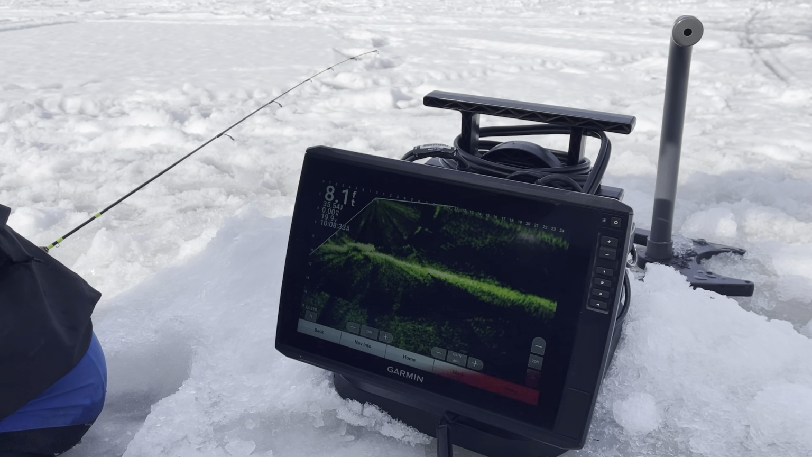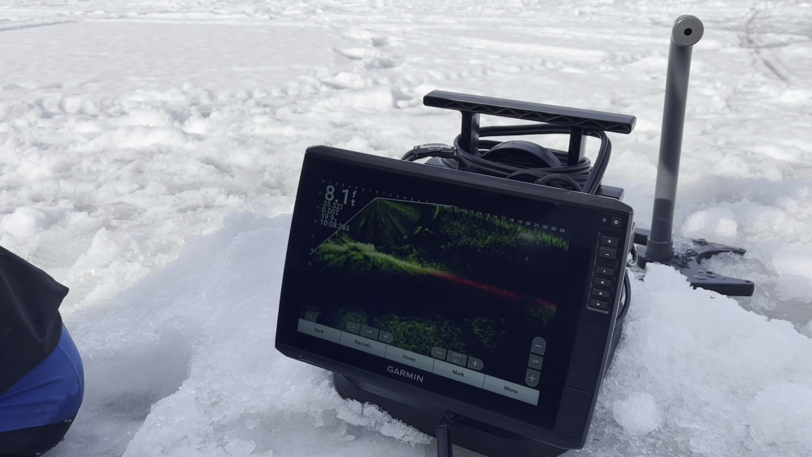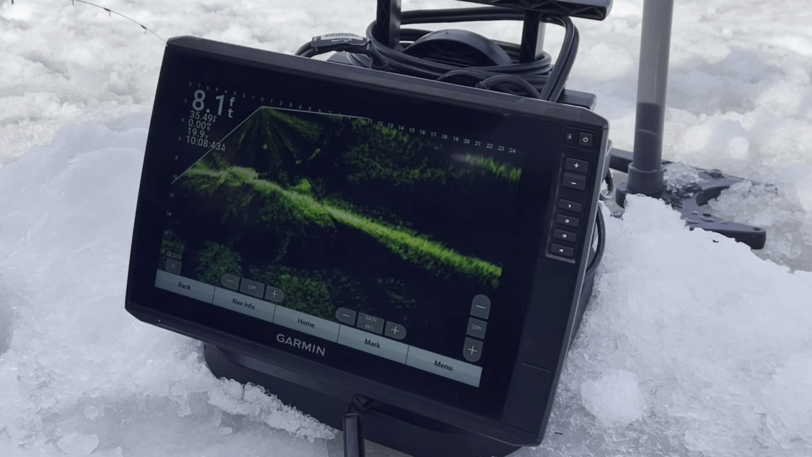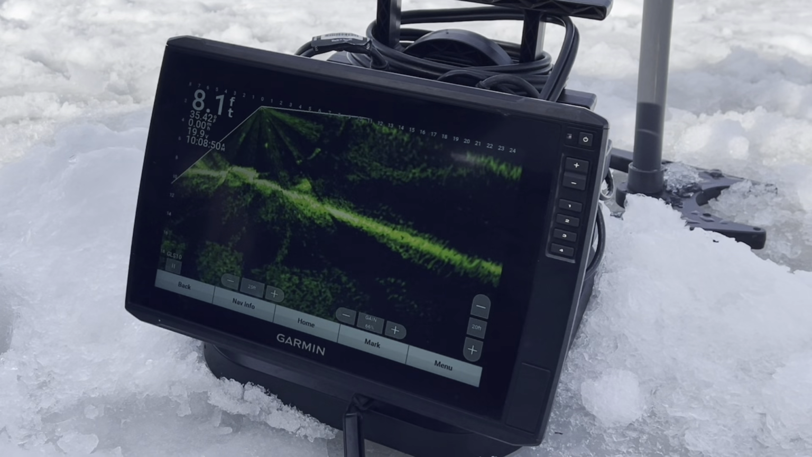And then once you find them, then you switch back to that down and you can watch your jig. You can fish with your jig if you're pointing in the right direction. With it in the forward facing mode, it works for that as well. You just get your sun effect. Your rays coming down are a lot more in your way.